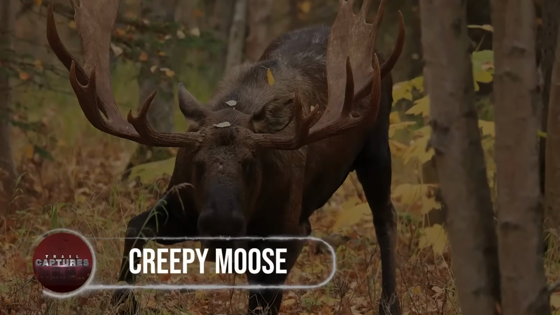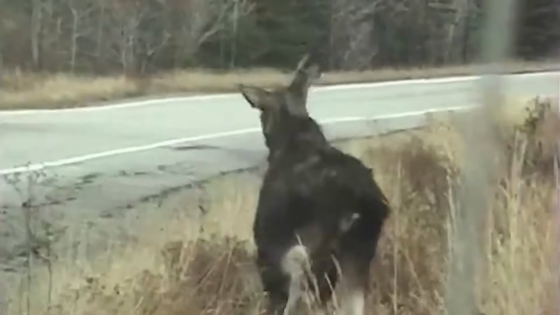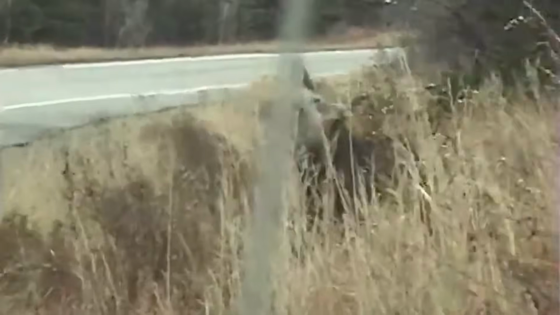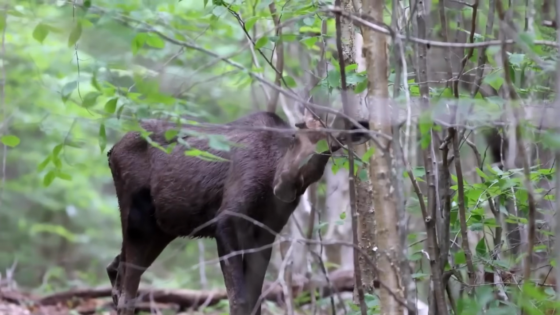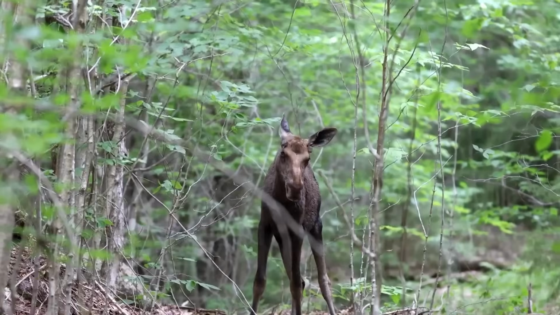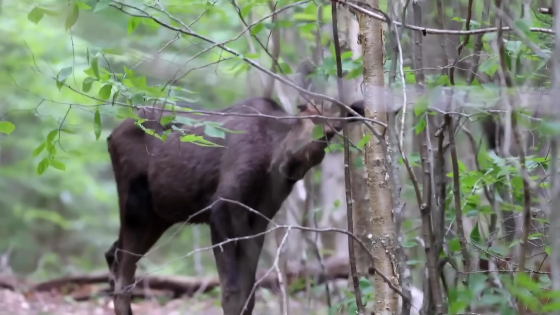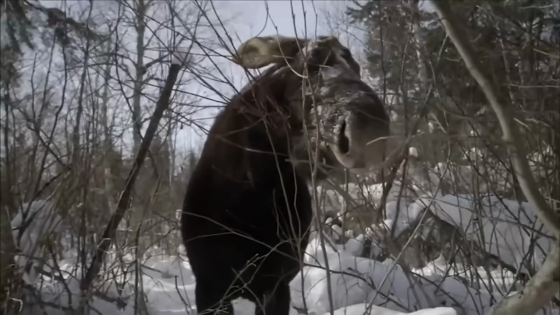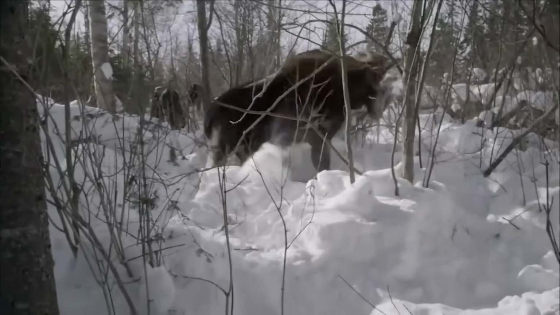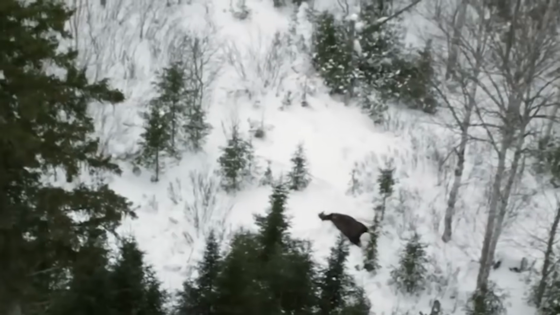Creepy moose. Moving on, we have this freakishly abnormal moose roaming around the roadside with its head tilted to one side, and it's circling repeatedly around the same area in a most unusual manner. Well, judging by the looks of it, the poor guy is suspected to have been suffering from one of the most lethal parasitic viruses called the brainworm, in which the brutal parasite is known to hack the neurological system of animals, causing them pain, discomfort, and the like. The condition gets worse, with the animal acting unusually aggressive until the time comes when it finally says goodbye to this world.